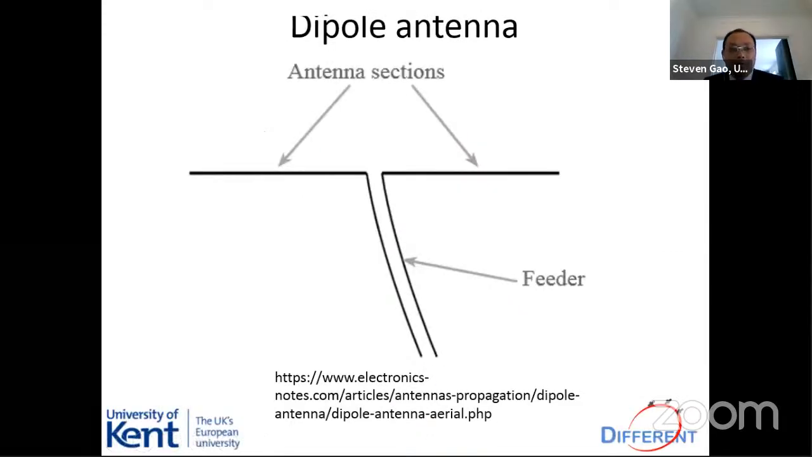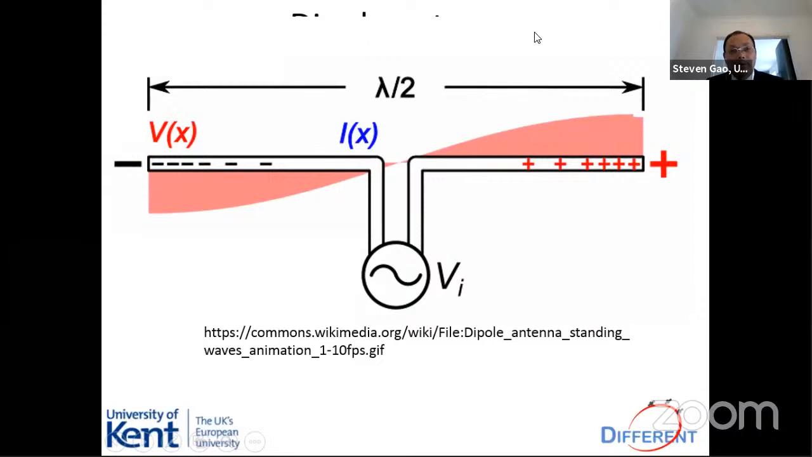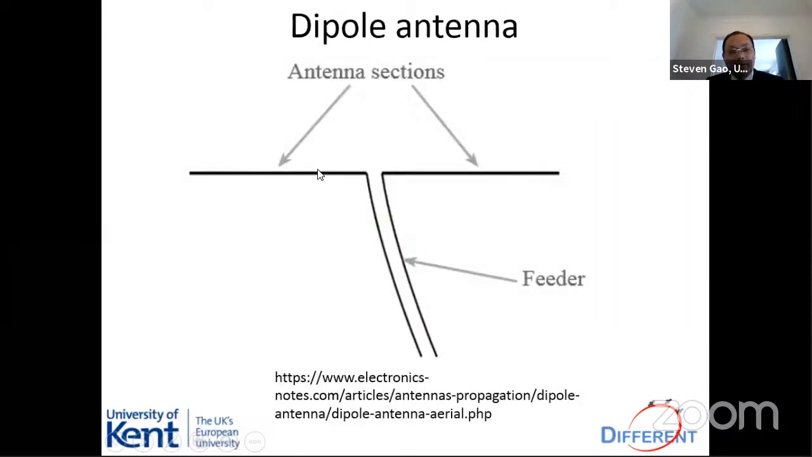Dipole antenna is a very popular antenna. This is called a dipole antenna. You can see the photo of the antenna here. Basically, it's a piece of metal, this antenna section at the top. Then you have a feeder section at the bottom.